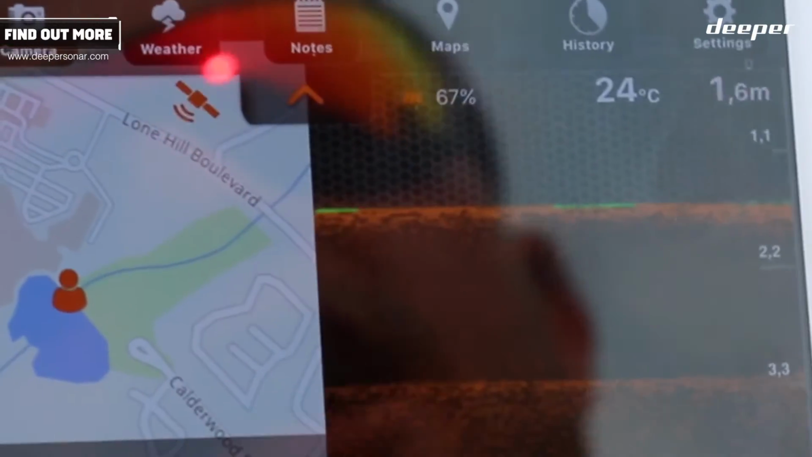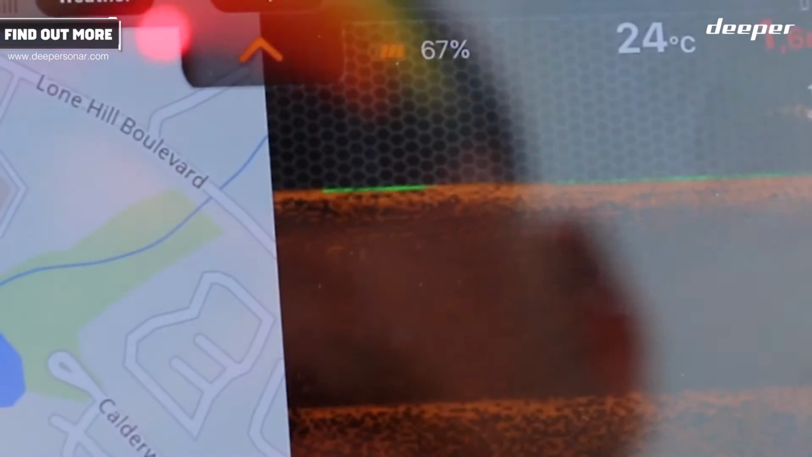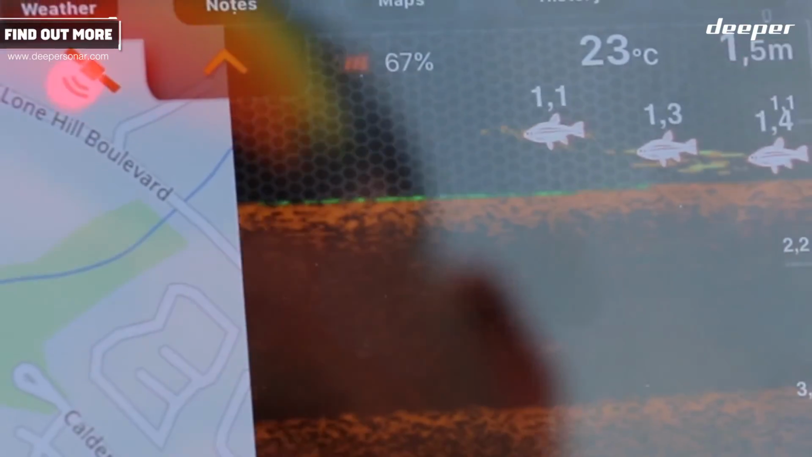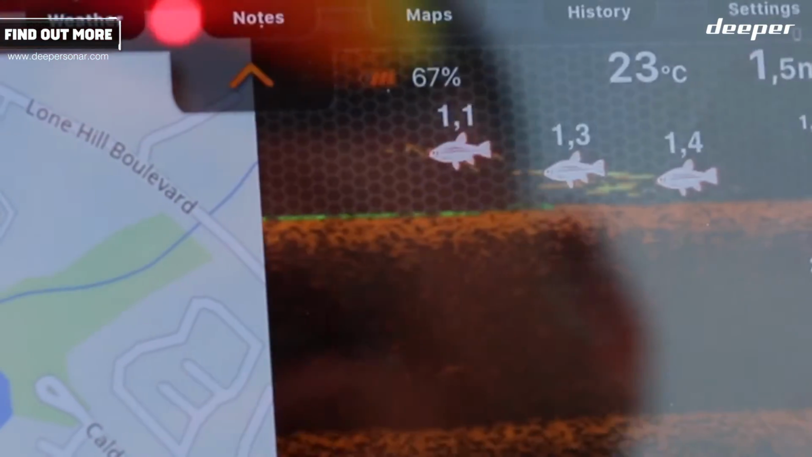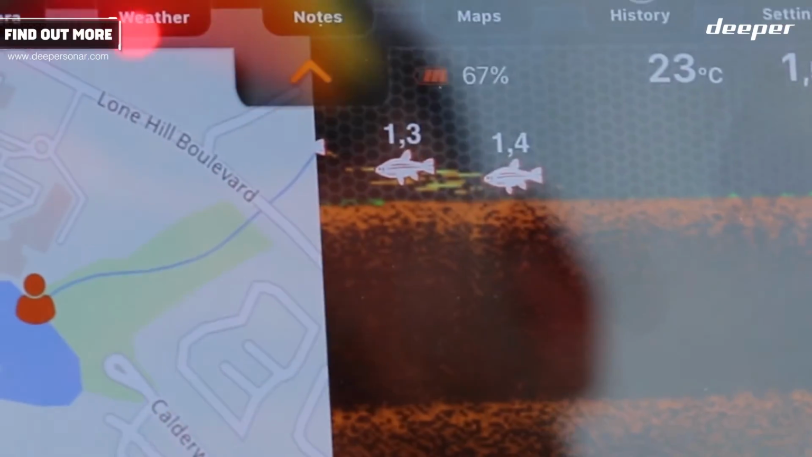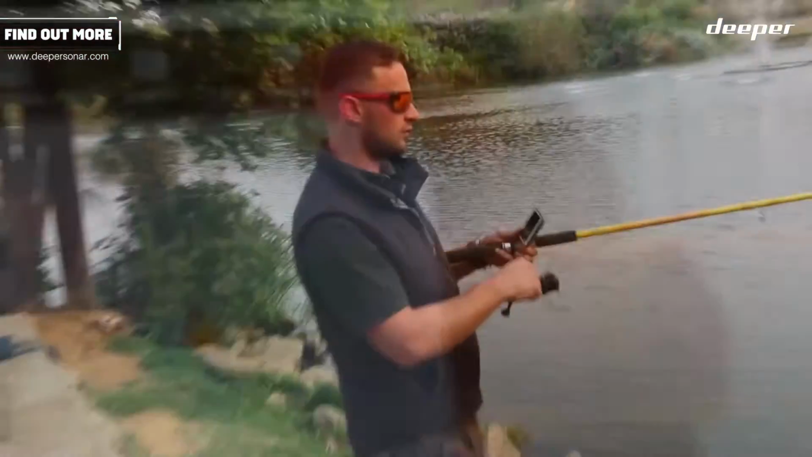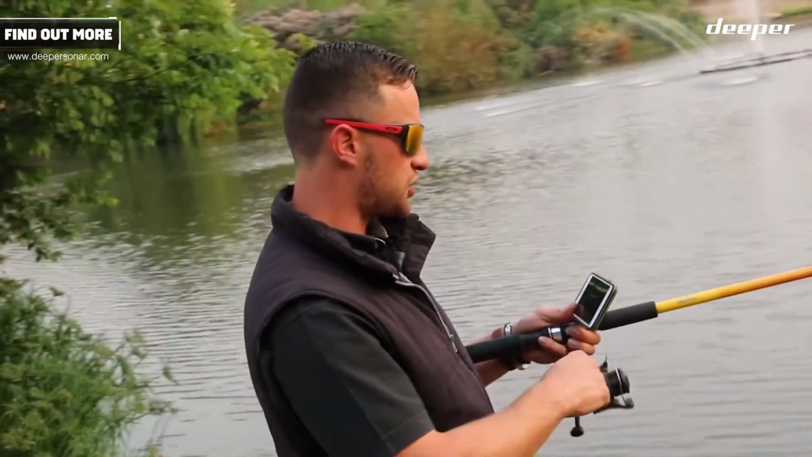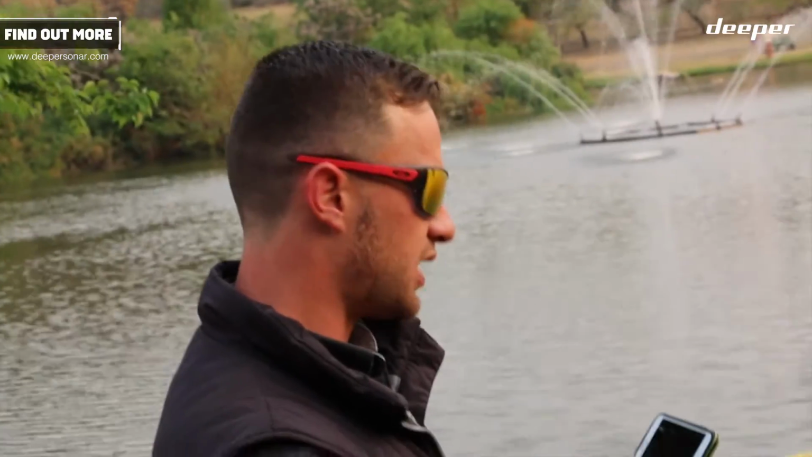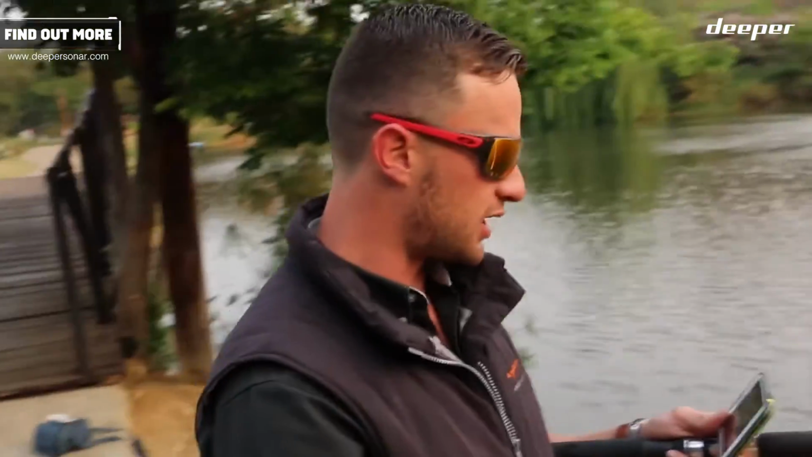Comes close to me, as you can see, we're still at 1.6 meters. And there's my 4th fish, my 5th fish, and my 6th fish. So guys, like I said, this little spot here at Lone Hill Dam to the right, where the fountains are, is actually one of my favorite spots to come and fish, as this is where the fish like to lie deep. Oh, brilliant, brilliant, another fish there. Depth 1.6 meters, loving this device. I cannot wait to take this device all over to all the fishing spots I know.